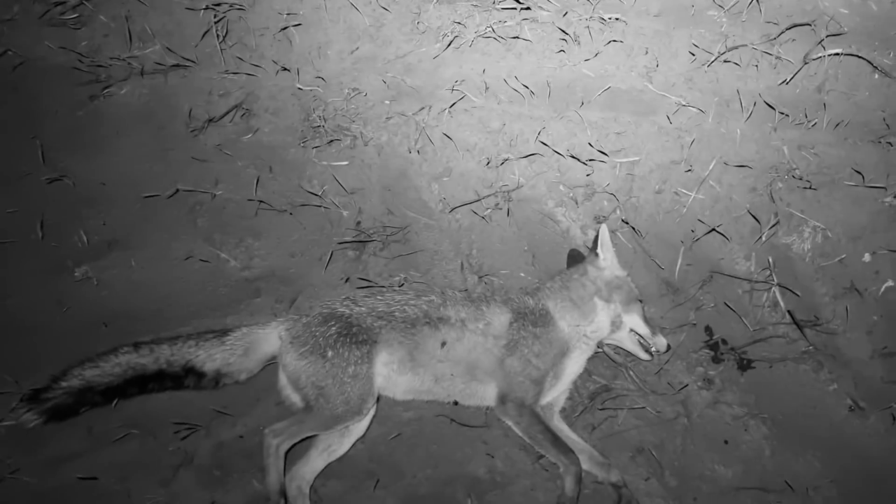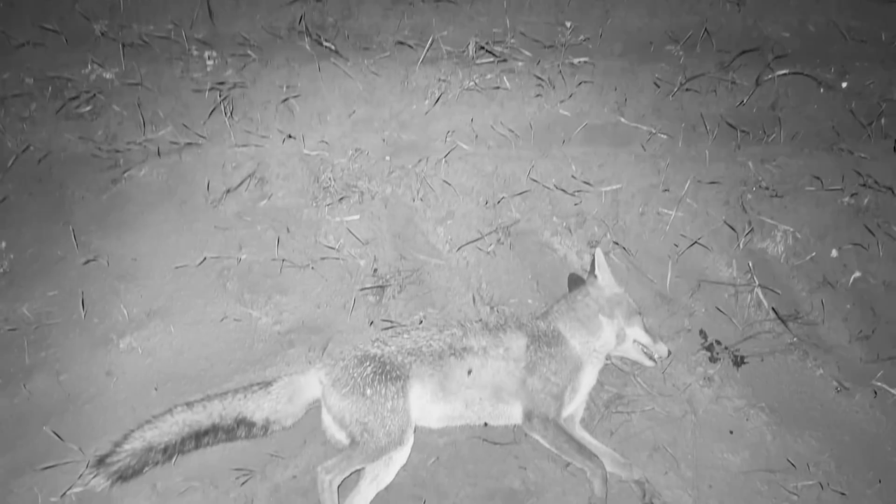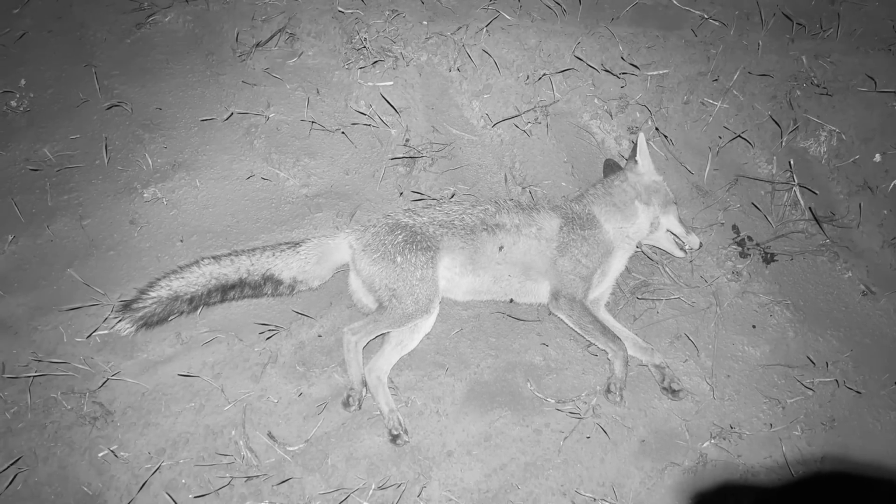Vixen, little vixen. In fact, that's a cub. We had a load of cubs here earlier in the year, and I don't know how far it is from, well, you can see that post, the drive is just silhouetted here, so all the partridges have been released. So that's number 3 down, turning out to be a good evening so far.